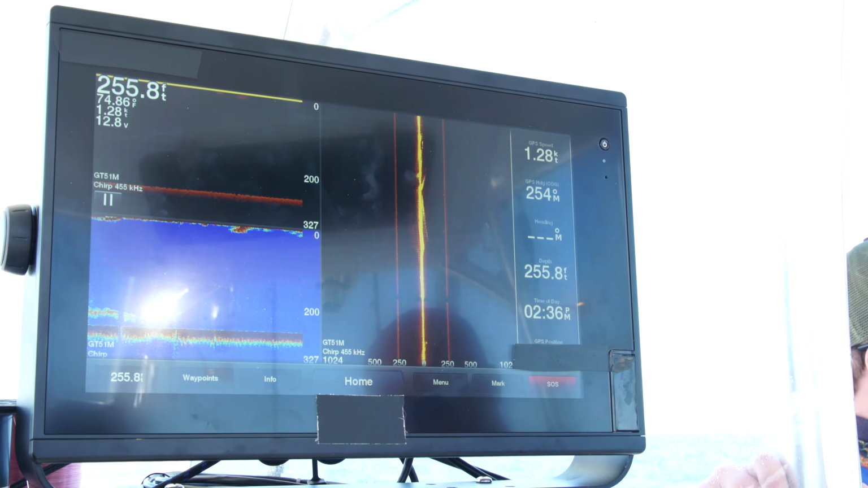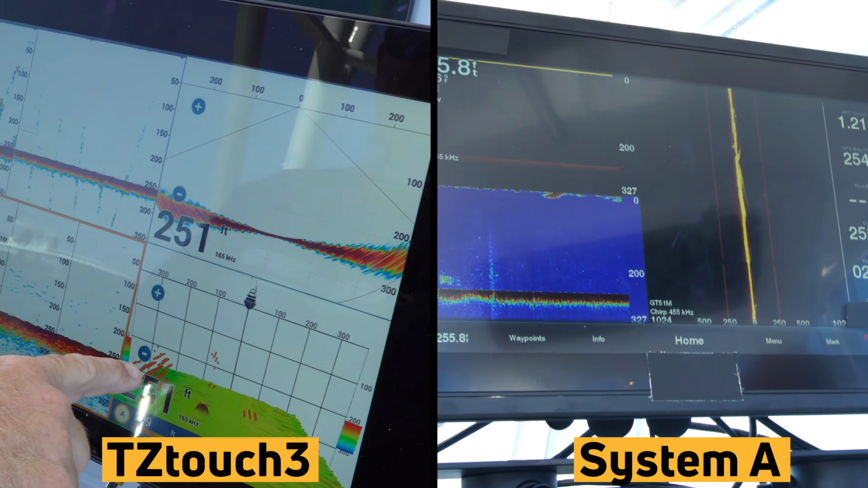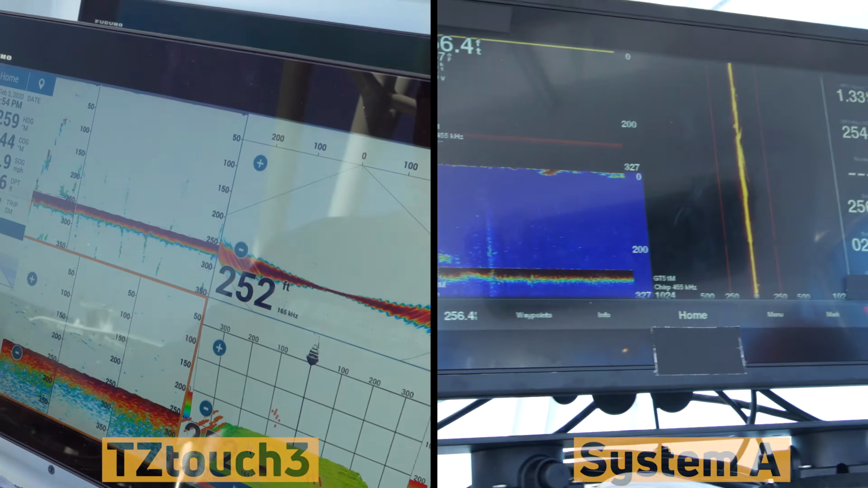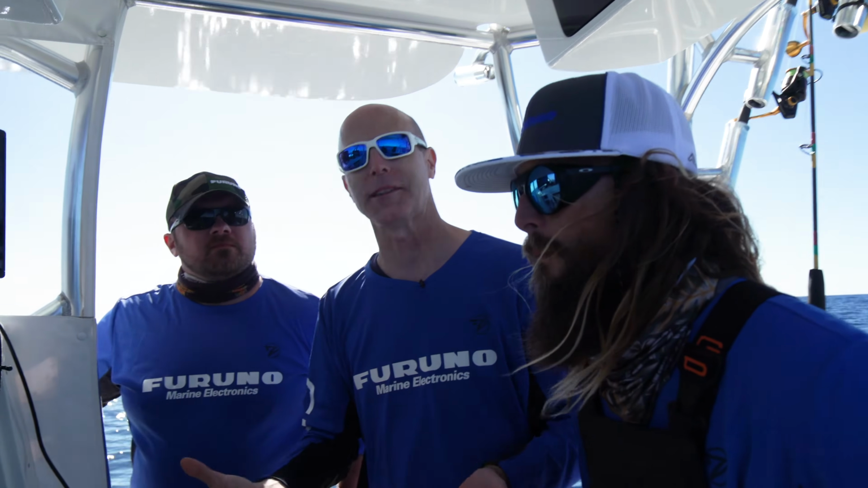If we take a close look at the chirp screen, which is set for medium chirp right now, we have a good target, and it's just a teeny small target up here, and it's very hard to see on side scan at all. So once again, just proving the fact that you have to be pretty specific with your frequencies depending on what you're looking for and what depth of water you're in.